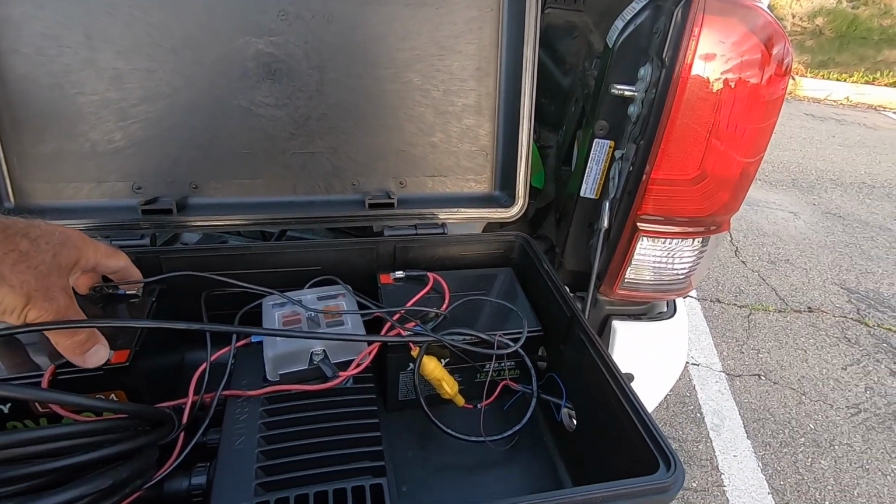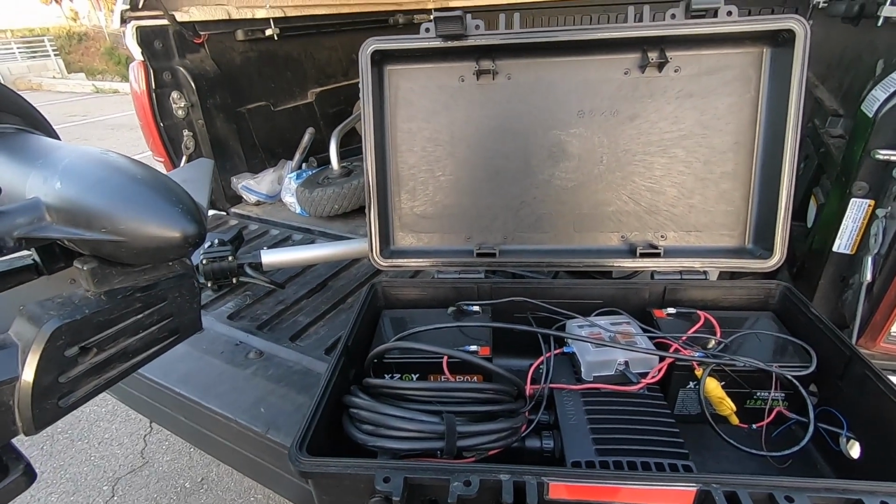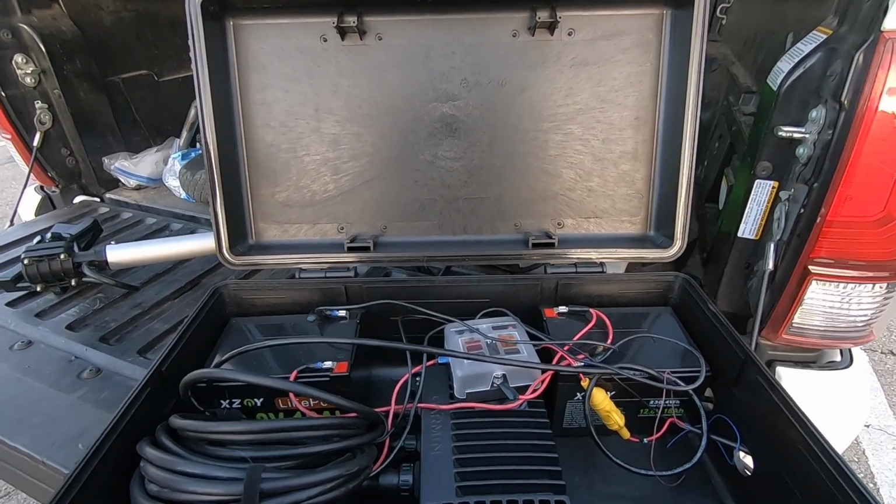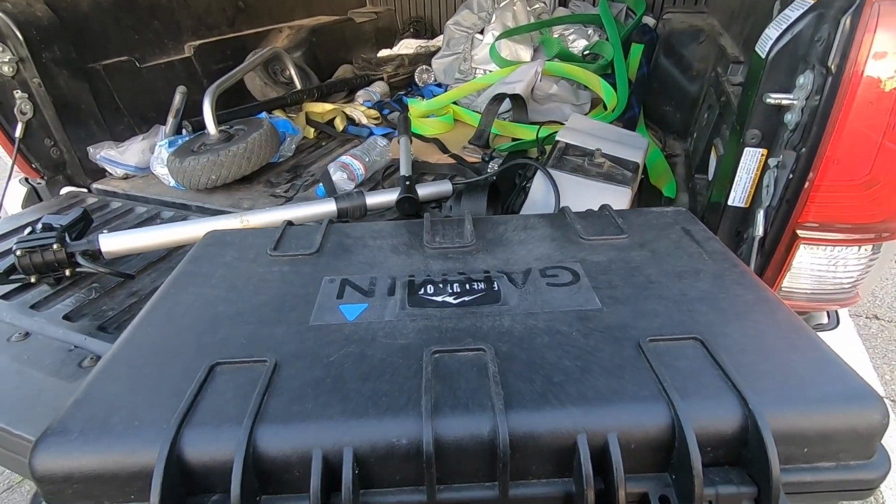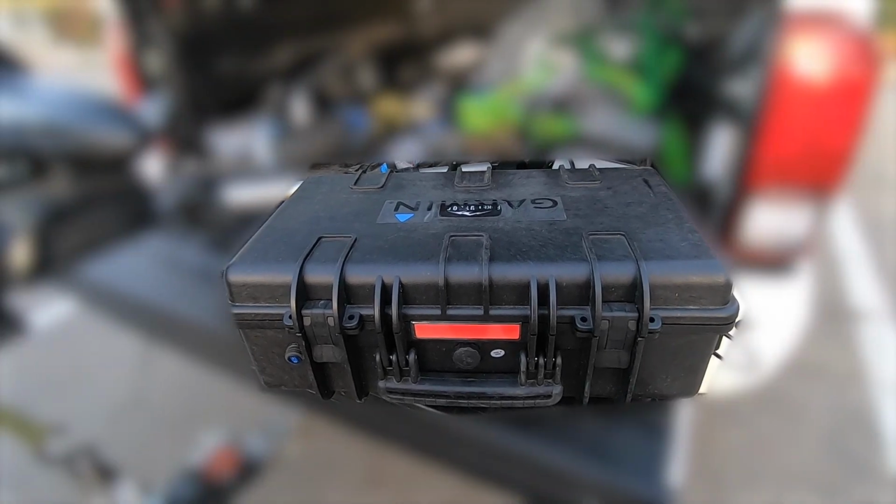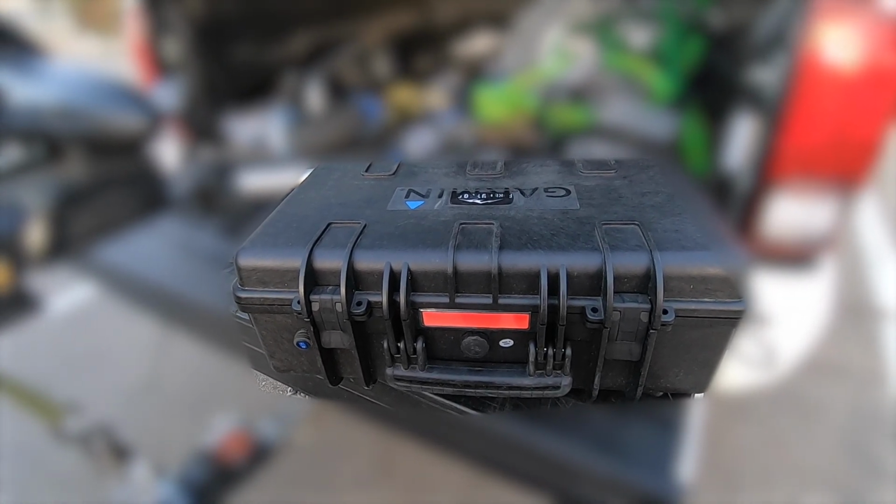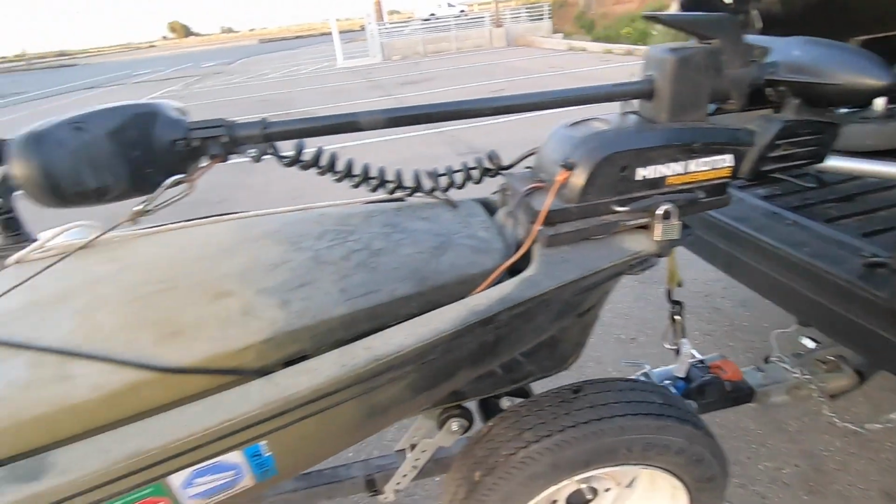You just hook up your terminal post right there for recharging, and it's a pretty quick process. So that's what the inside looks like, and with the Velcro, I can actually pick this thing up and carry it like a suitcase and not worry about the batteries shaking loose or the bus bar, the circuit breaker, or anything else. So let's install this thing on the boat.